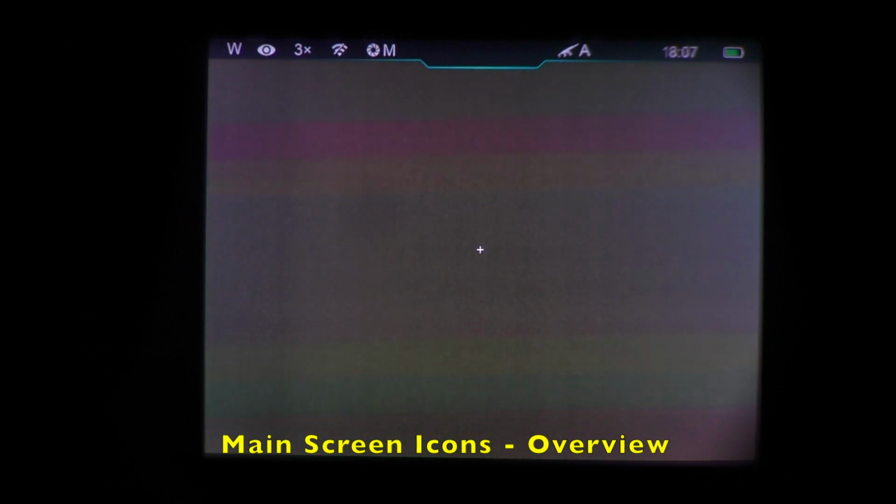Okay, we're going to do a menu walkthrough on the Iray Rico BRAVO thermal weapon sight. Right here we're on the main screen. Icons are visible along the top bar. W indicating the color palette. The I symbol indicating Clear ID is on.